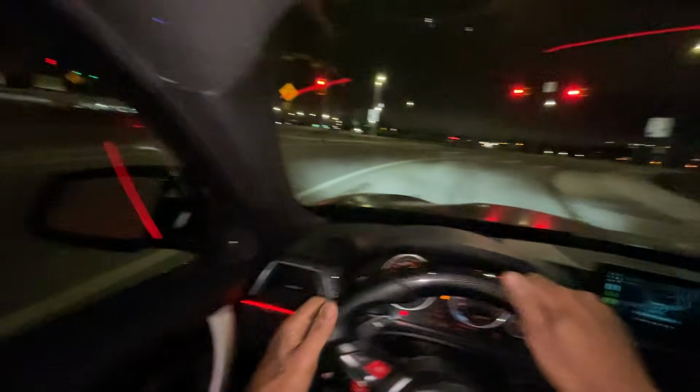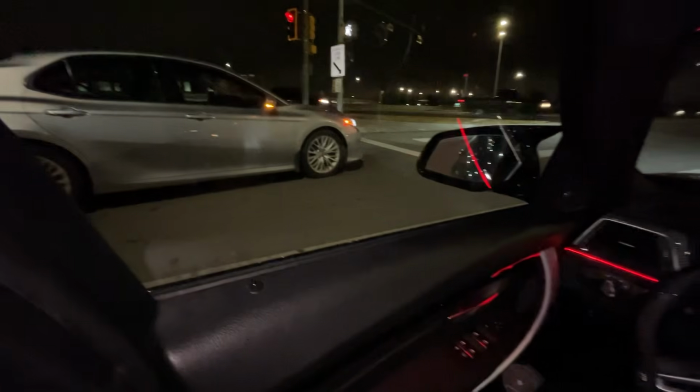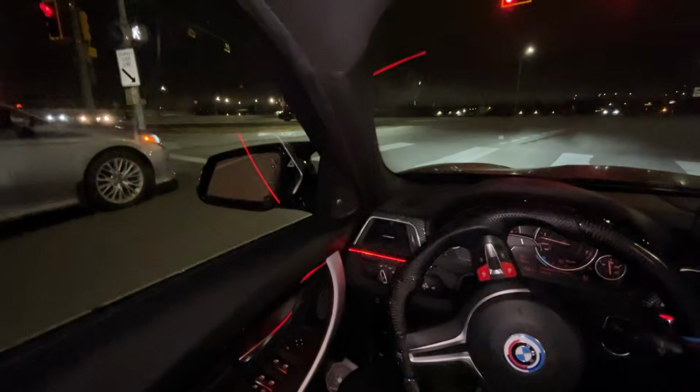This just sounds so crazy. I'm probably gonna turn pops off for a POV because, oh damn, that's a cop right there. Okay, let me just lean back and, okay, nice, perfect timing, bro. Craziest thing is cops will be over there and they'll see me and they'll come and follow me for no reason.